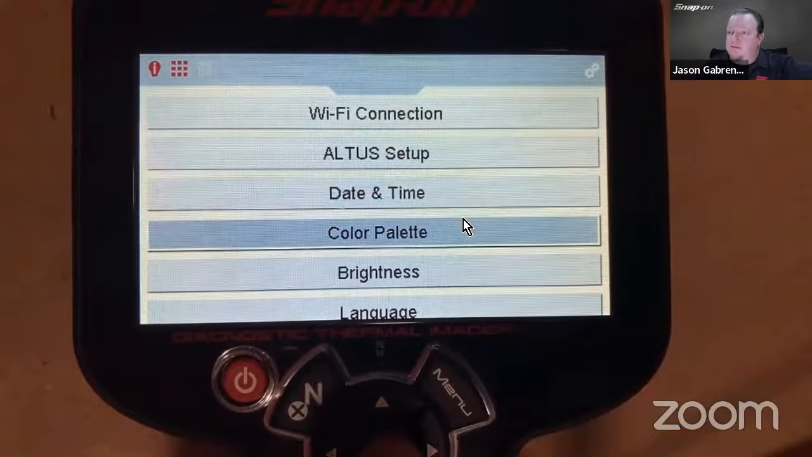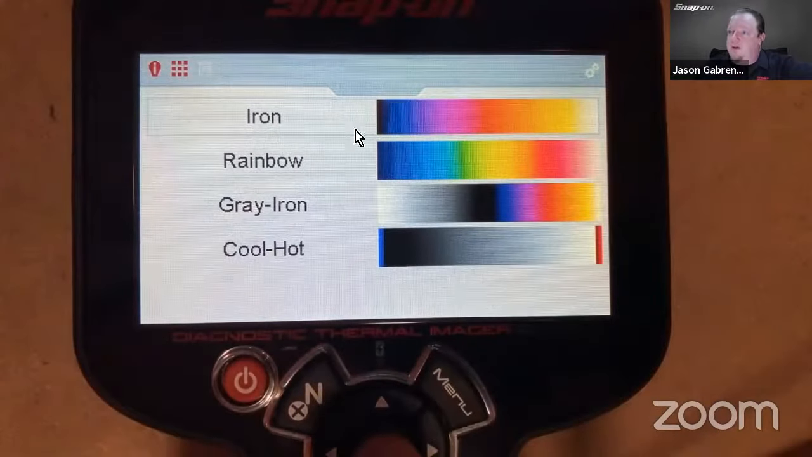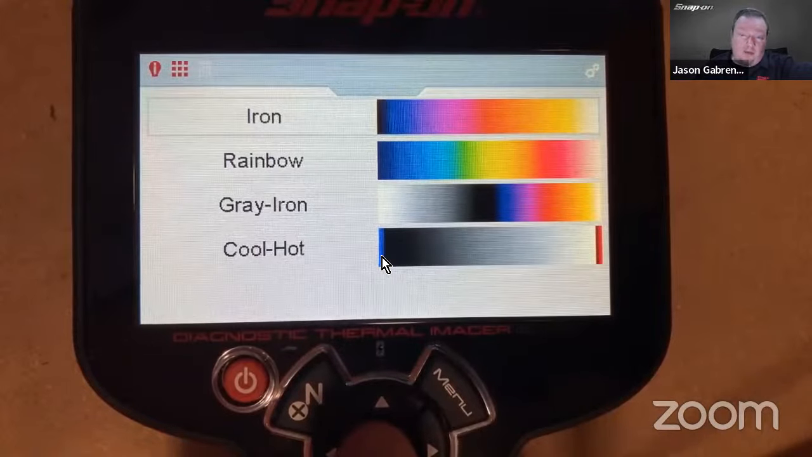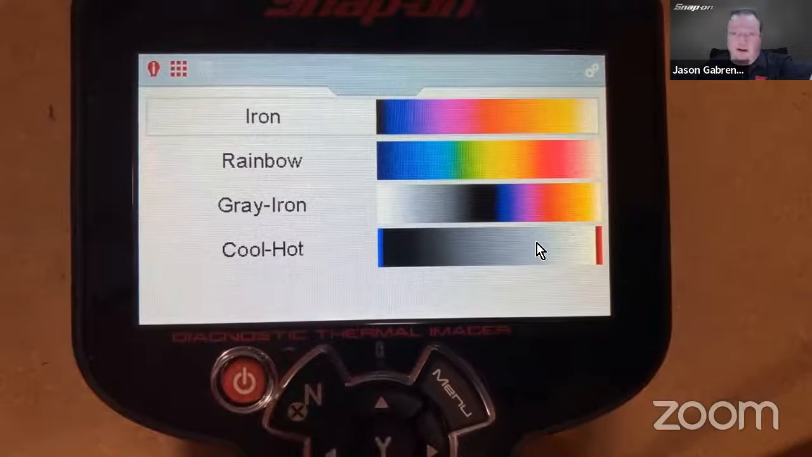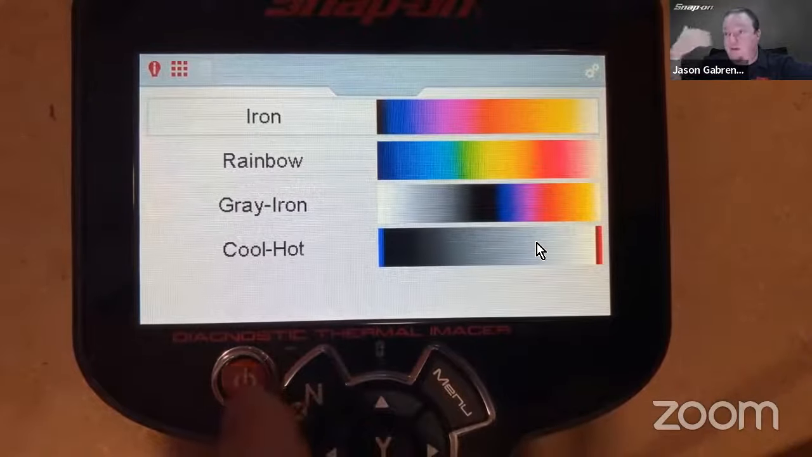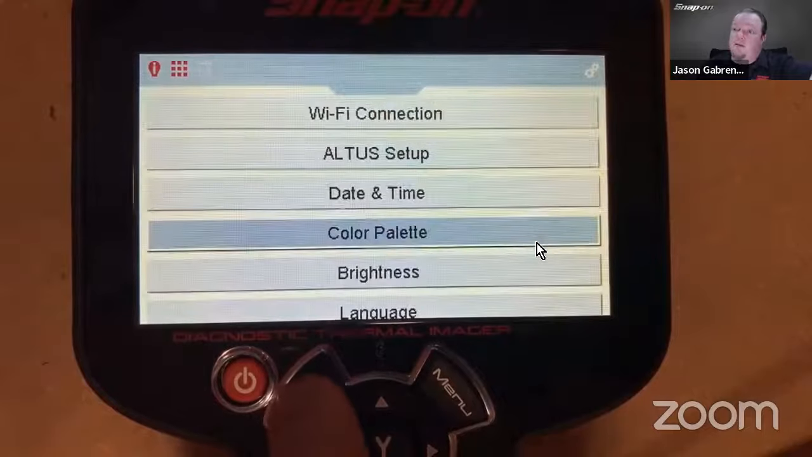Color palette. If I want to see different colors, it defaults to this iron color palette that we're all used to. You can go to a rainbow, you can go to gray to iron, and then cool to hot with gray in the middle. So it shows the coolest and the hottest thing, or coolest and warmest thing. Remember, we talk about the differential in the scene. So it'll light up the coolest thing blue and the hottest thing red, and then the rest will just be a gradient of gray. So that allows it maybe even to jump out more than what you would be used to.